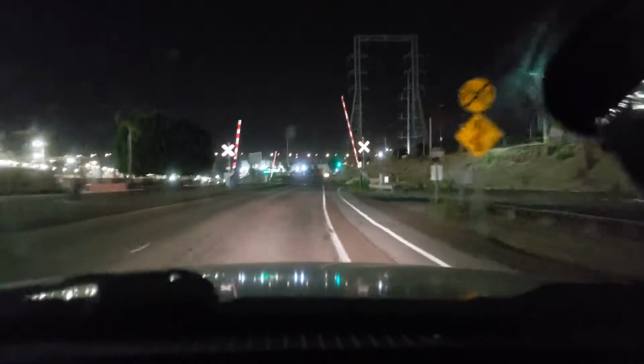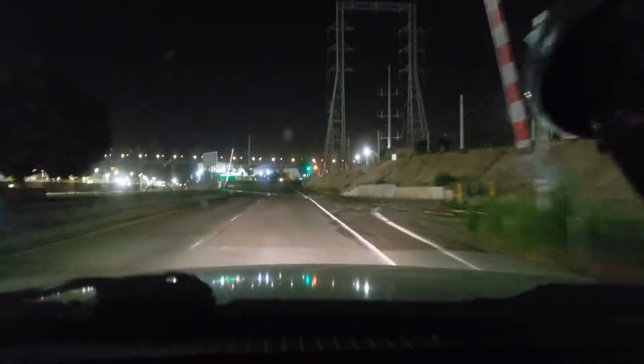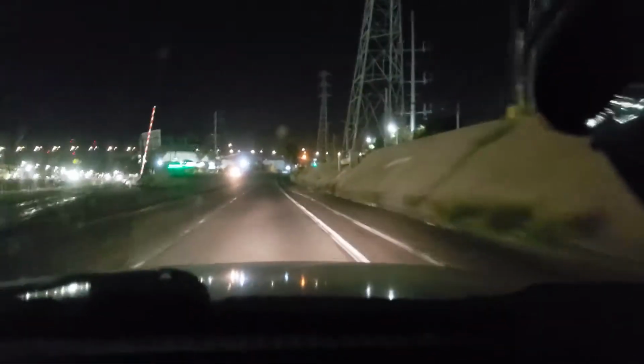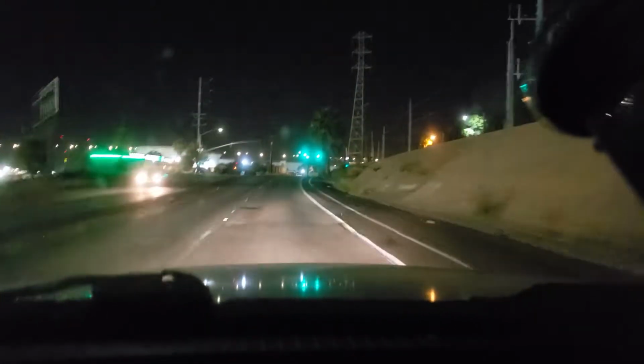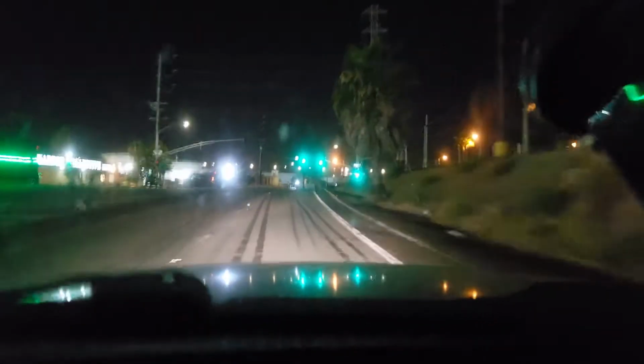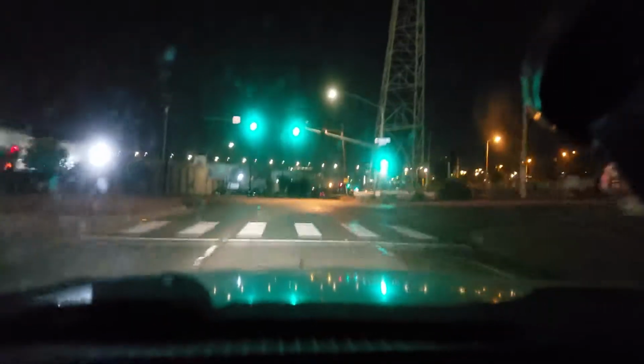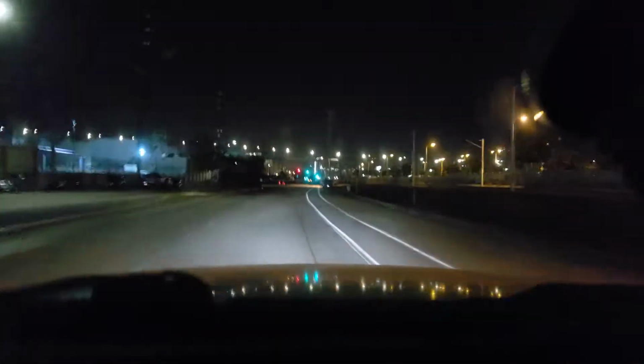Oh, this camera's shaky. Close your eyes if you're prone to seizures. The road's gonna smooth out in a minute. I'm taking Harvard Drive into the convention center. It's Sunday, so the Comic-Con just closed up. I wonder if the road is opened up for traffic. I'm sure it is.